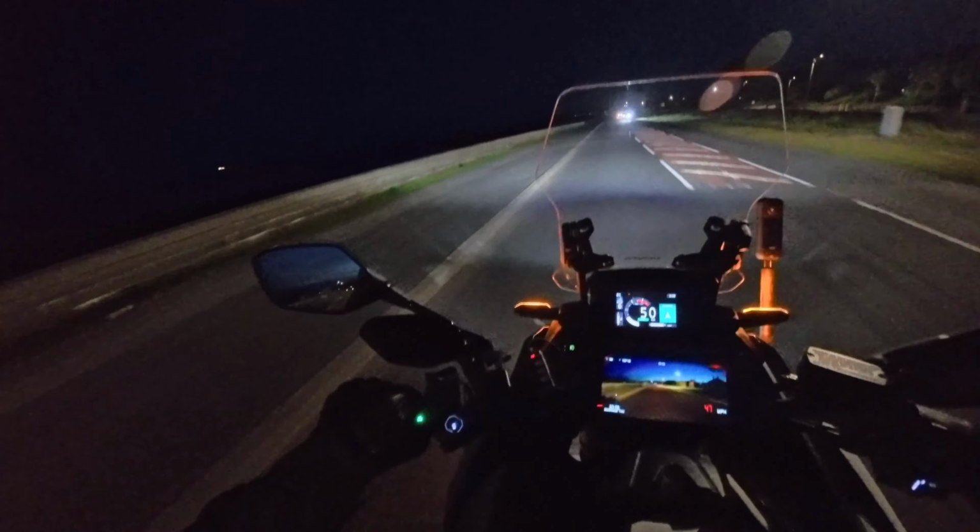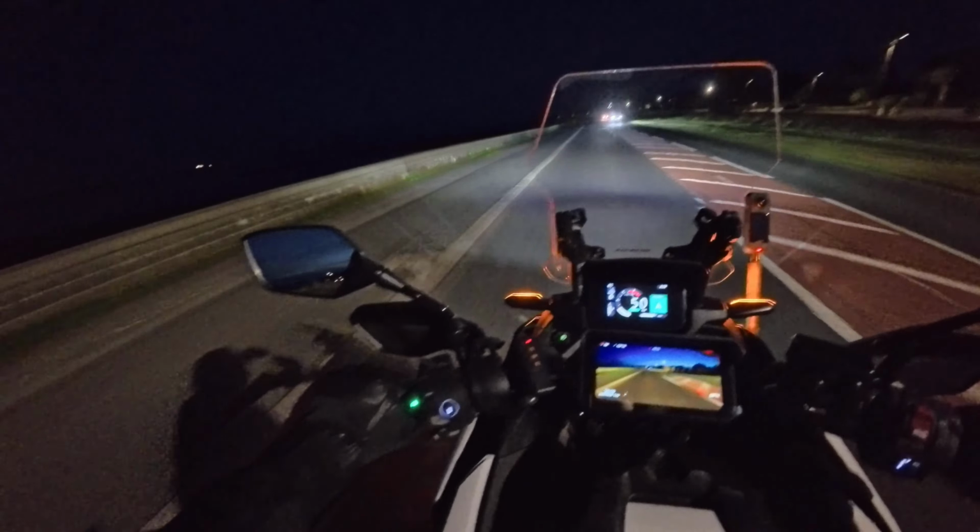If I look out over there to my left, the Irish Sea, there's a cruise ship, what looks like coming into Belfast.